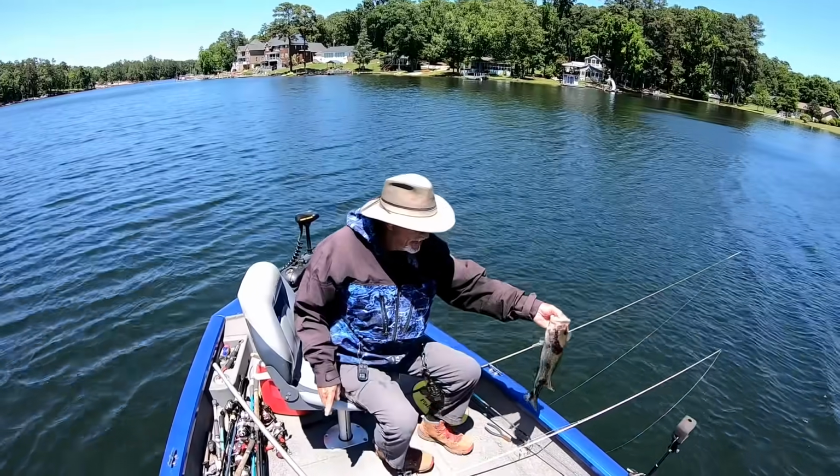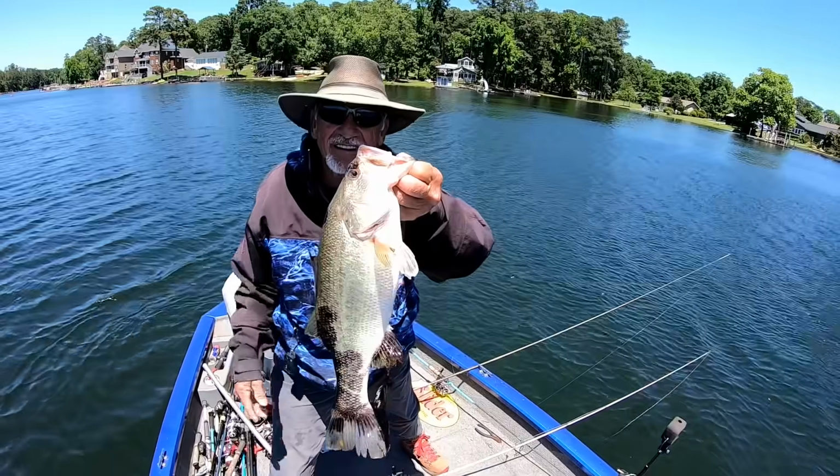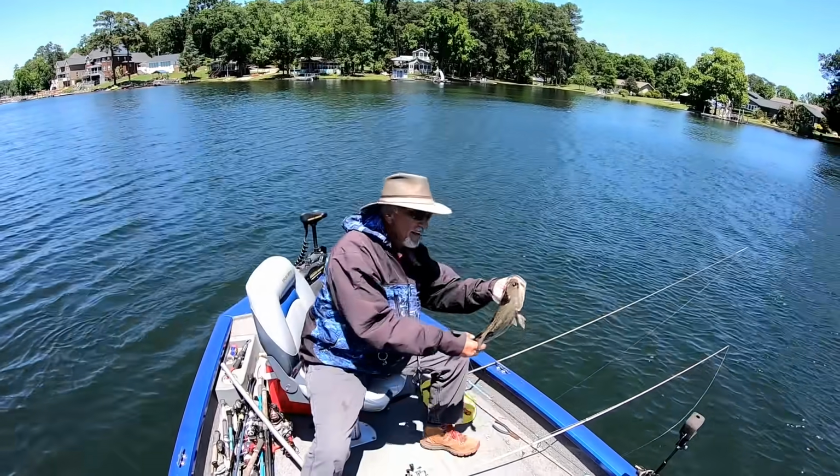Look at that bass. He's a nice one, isn't he? Look at this. Look at that bass. That's a beauty.